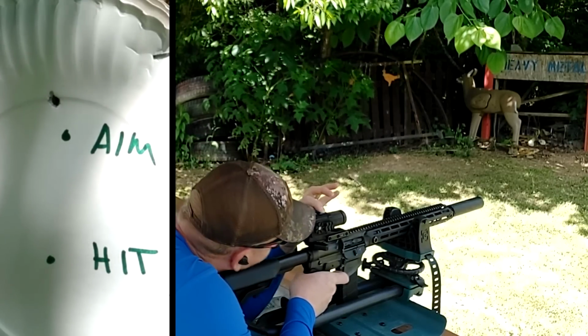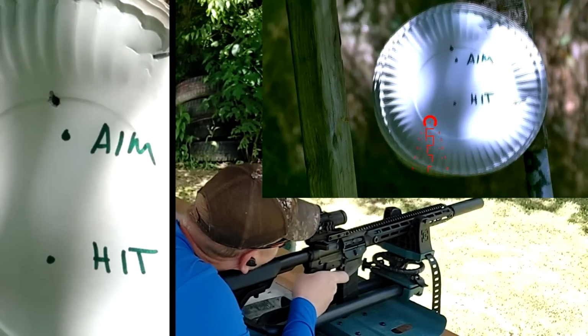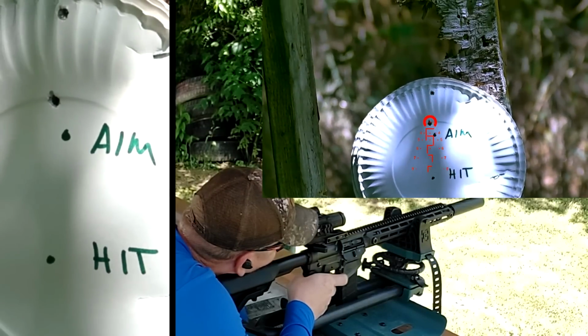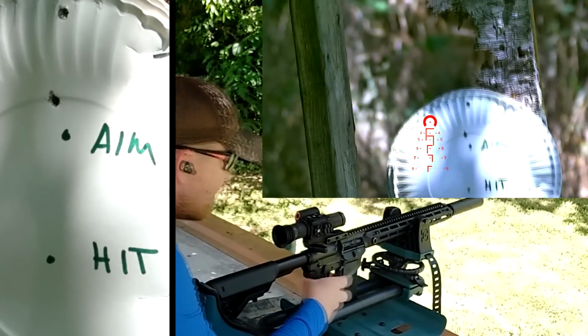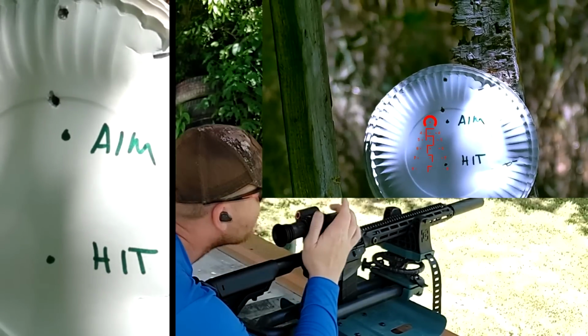So might as well hit record on this too. Recording this. All right, see, so my hit is high. That means I adjusted the reticle in the wrong direction. So, hey, things happen. Let me turn the recording off.